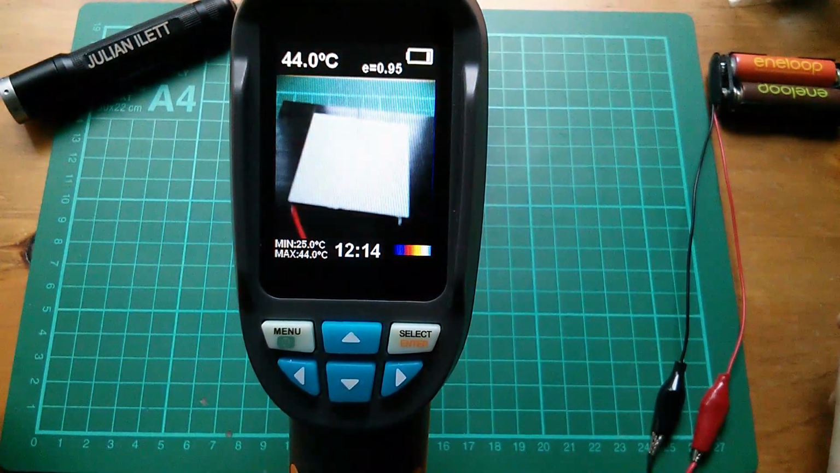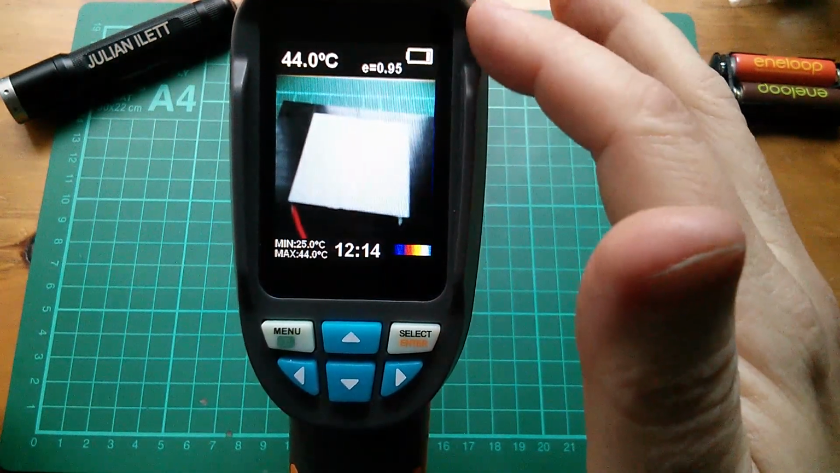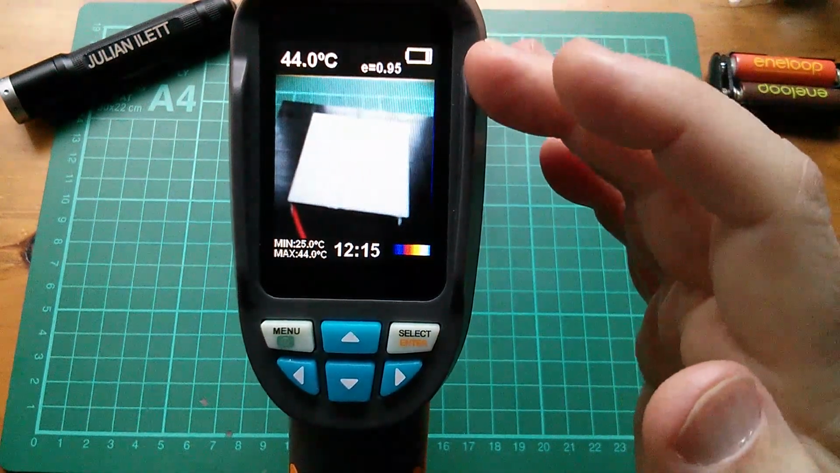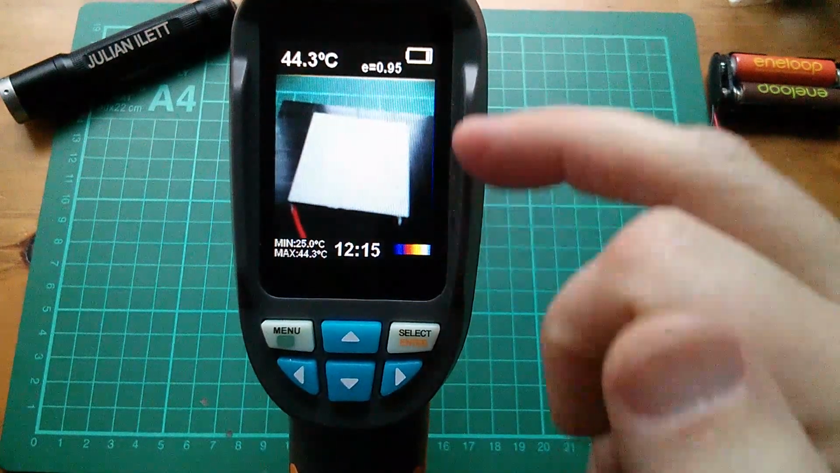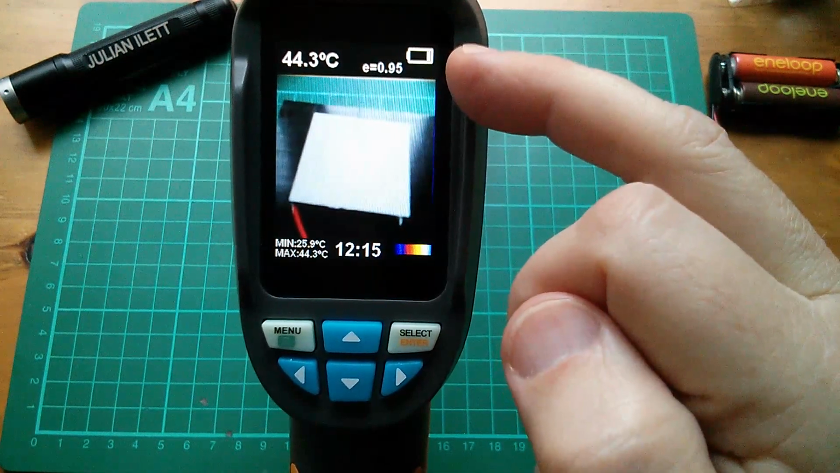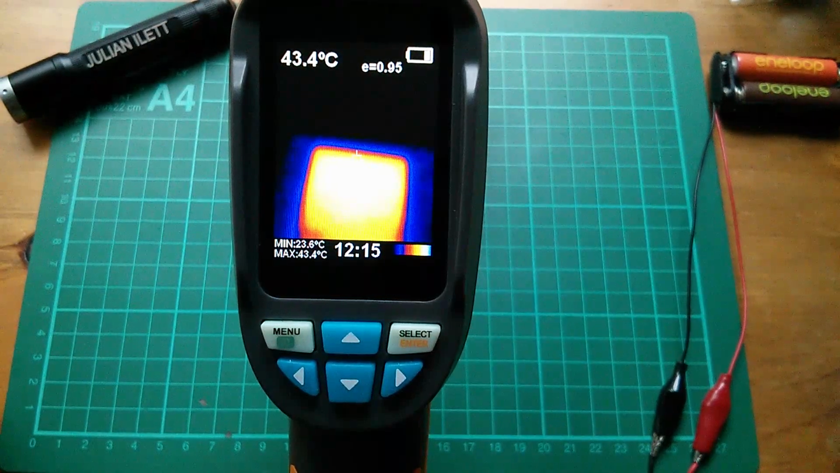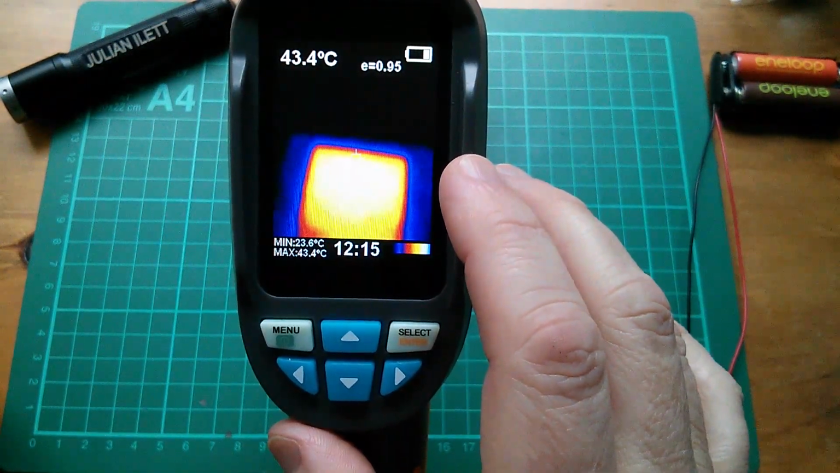Right, now let's get some numbers. The LCD here is 240 by 320, I believe it is. Let me just check that. Right, it doesn't actually say, but I'm pretty sure it's a 240 by 320 LCD. The optical image uses about 240 pixels square in the middle of that LCD. Now if we flip to the thermal imaging map, that looks very fuzzy. Well, the reason it's fuzzy is because the thermal imager has a resolution of just 60 by 60 pixels.